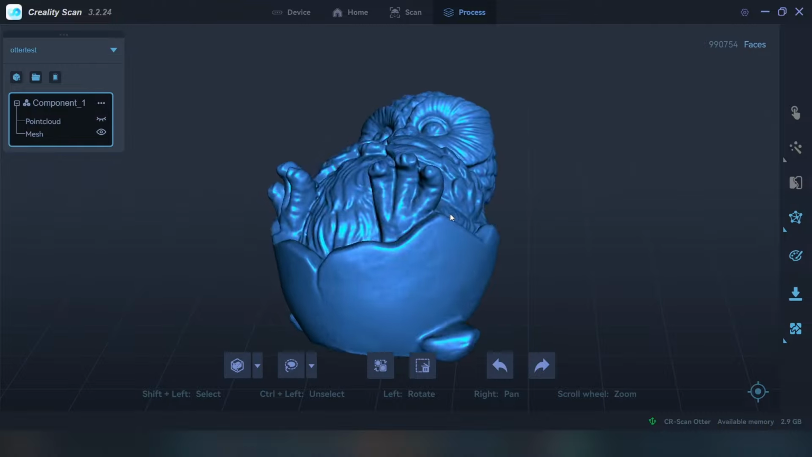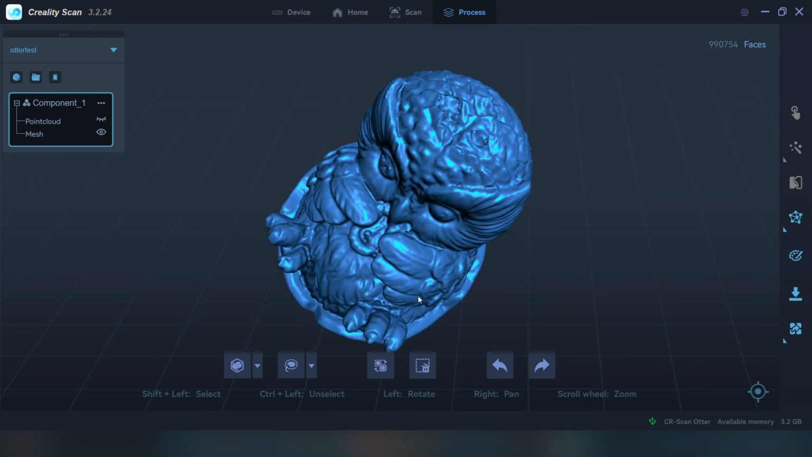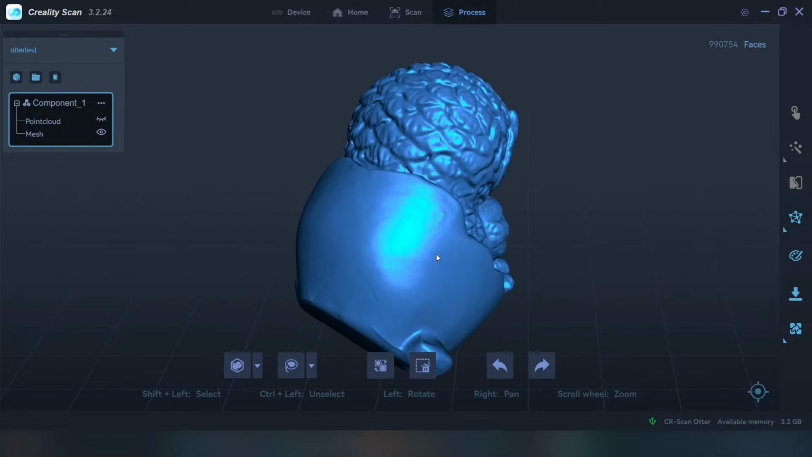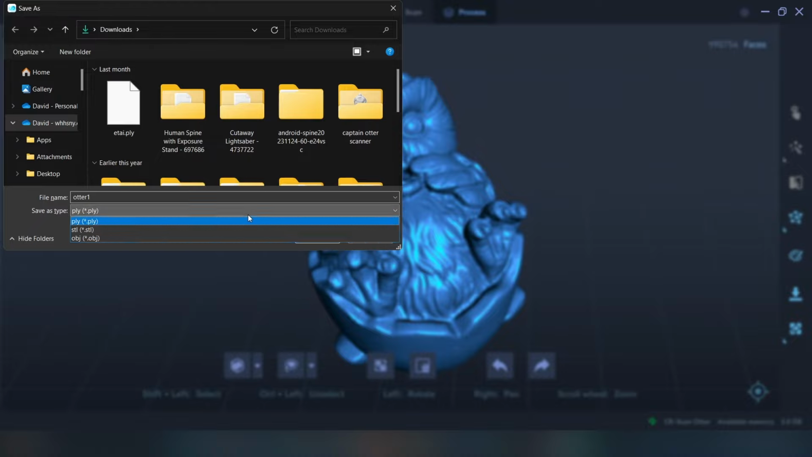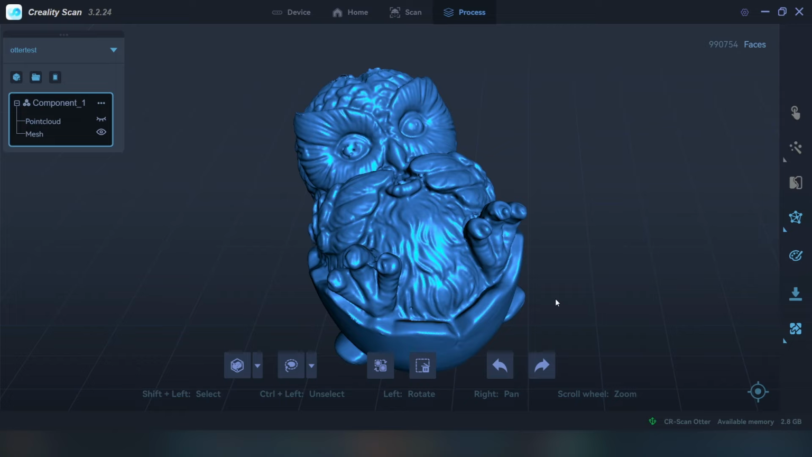Wow, look at that. That is pretty good. Pretty good. That looks really great. So I'm actually pretty happy with this model, and I'm just going to show you that I can export it very easily. I'll just go straight to my downloads, and I'm going to say Otter 1 STL, even though it's an owl, whatever.